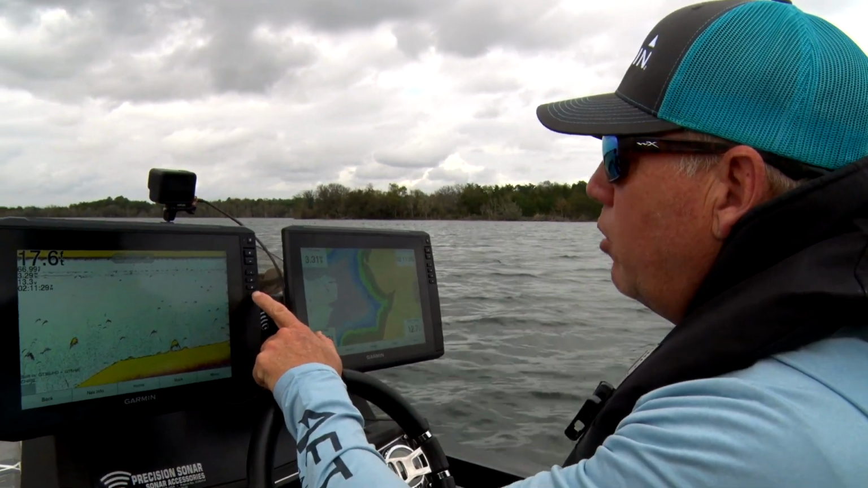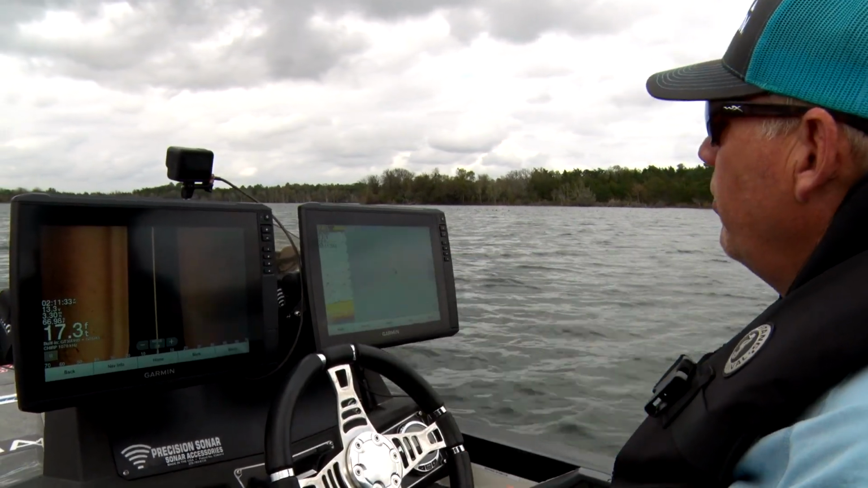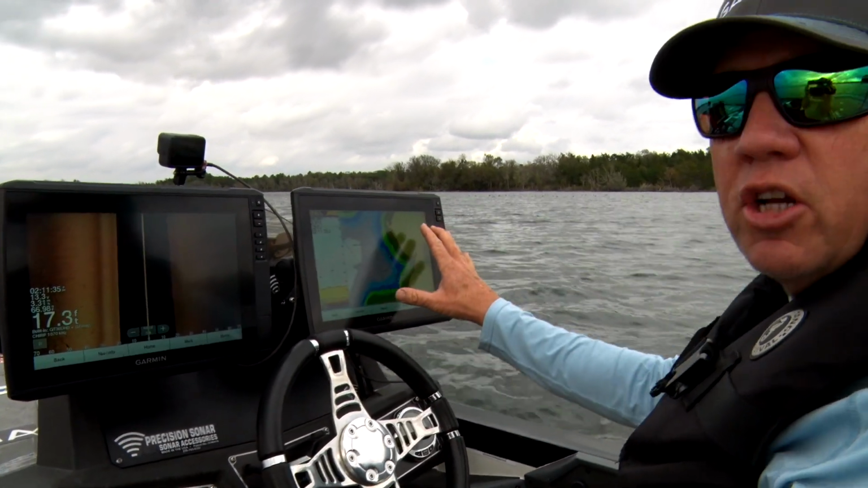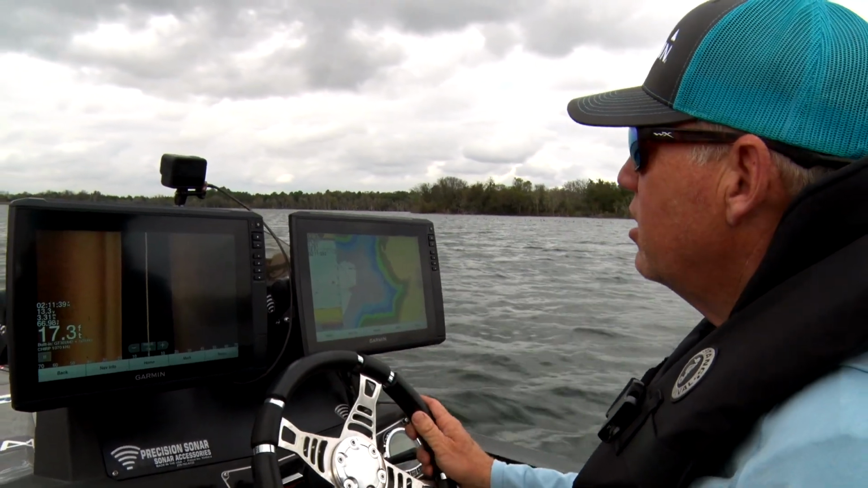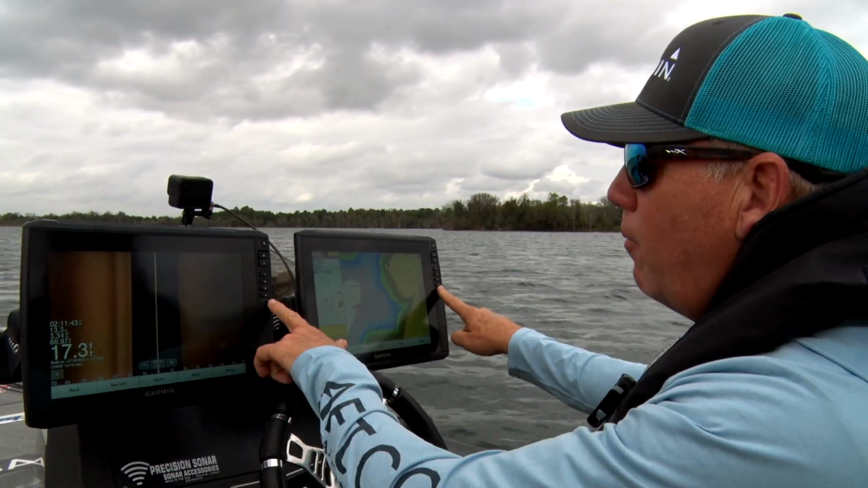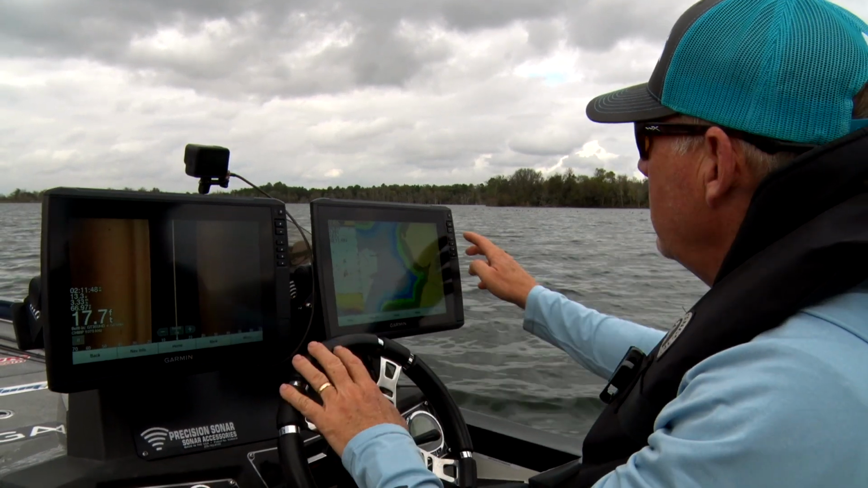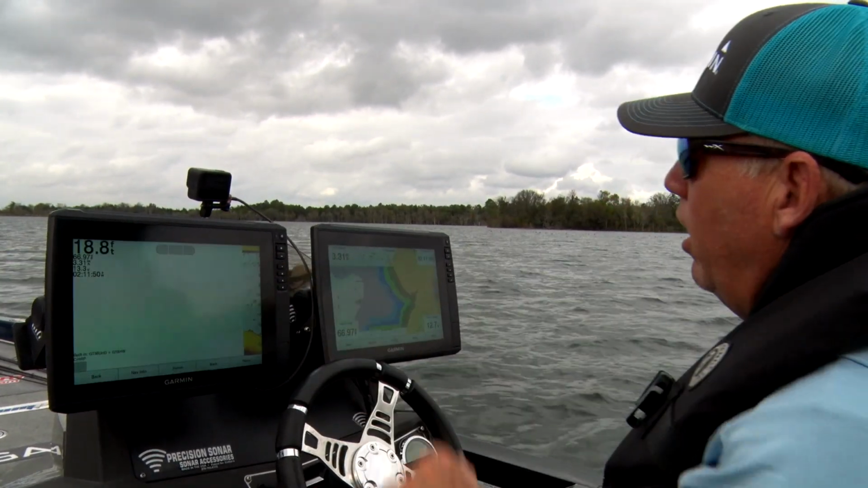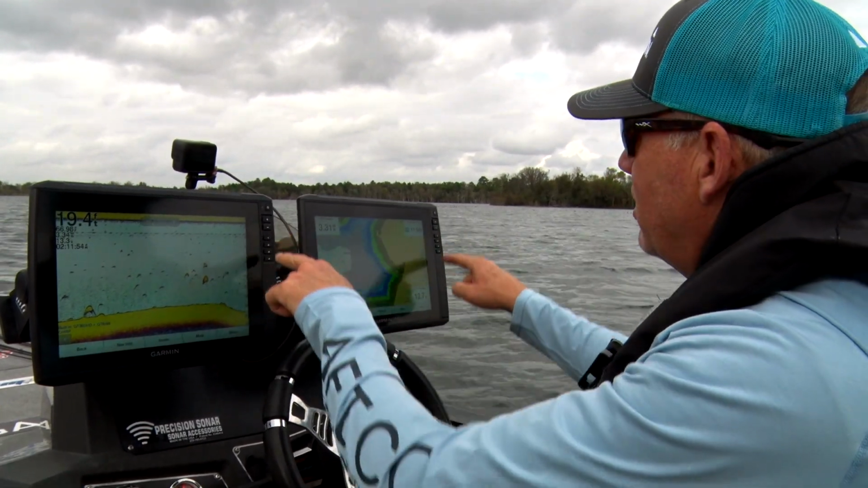And what that does, preset 4 here goes complete side imaging, and preset 4 here is going to take me to a combination of my mapping and my traditional sonar. So I have everything I need, but the number 4 preset here complements the number 4 preset here. If I want to go back to my main screens that I use, number 1 and number 1. So I always like to organize complementing presets by the same number.